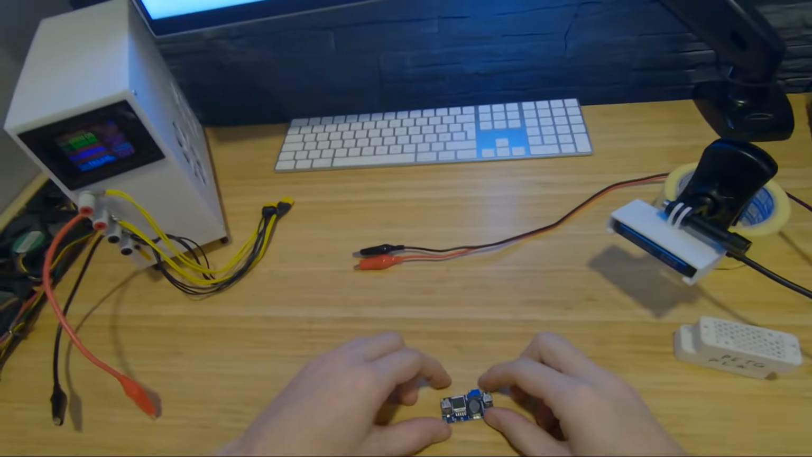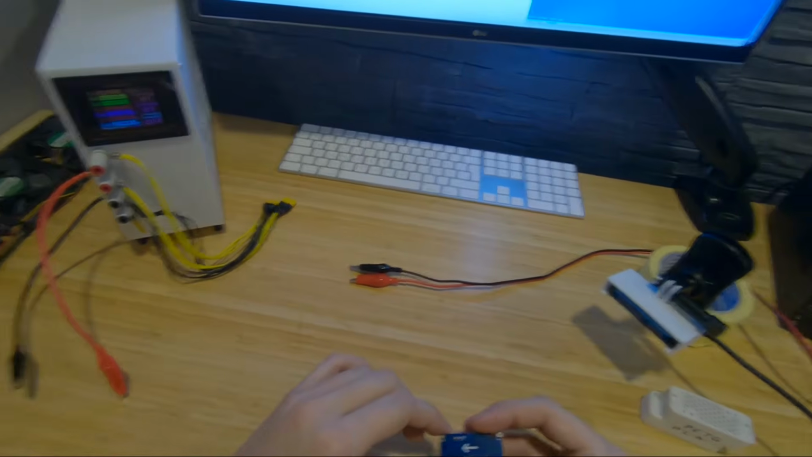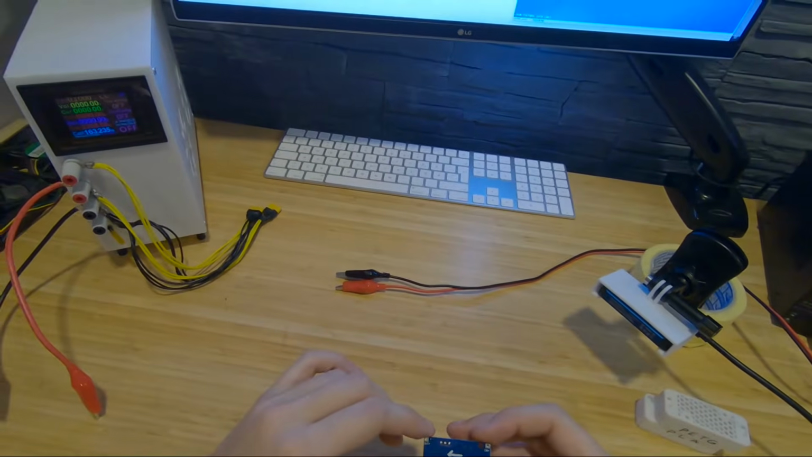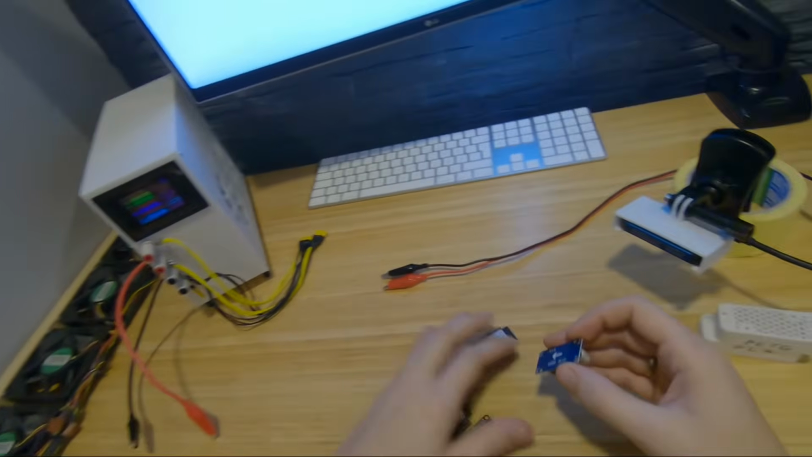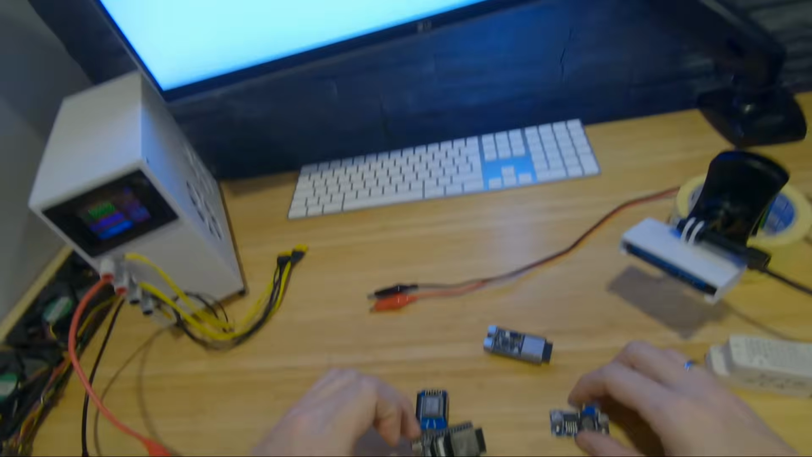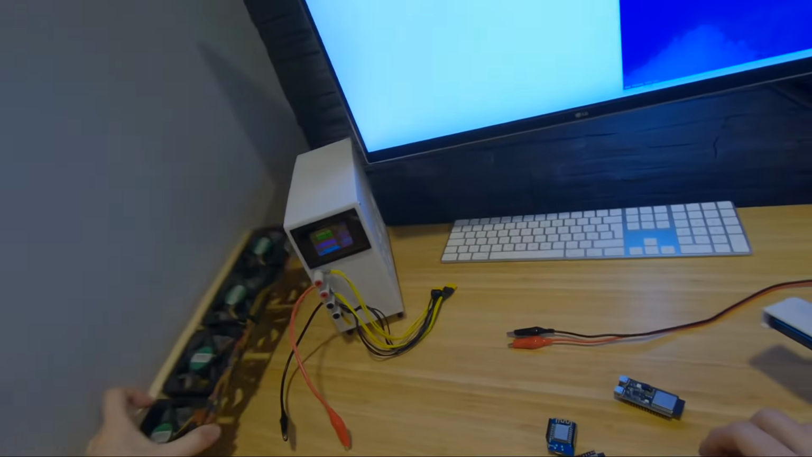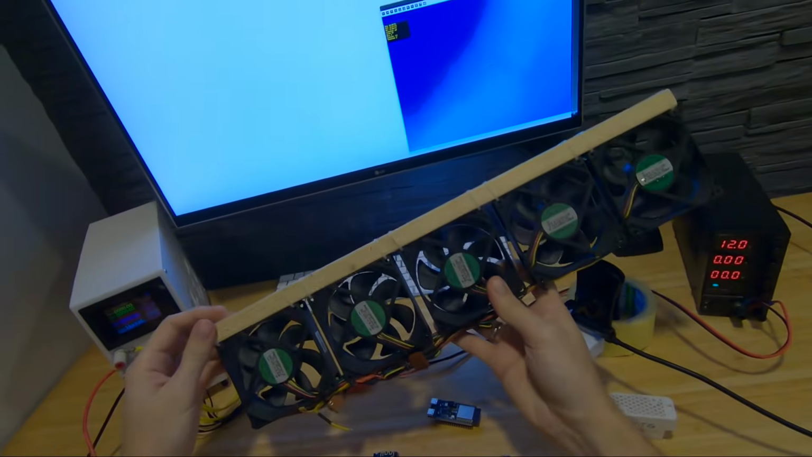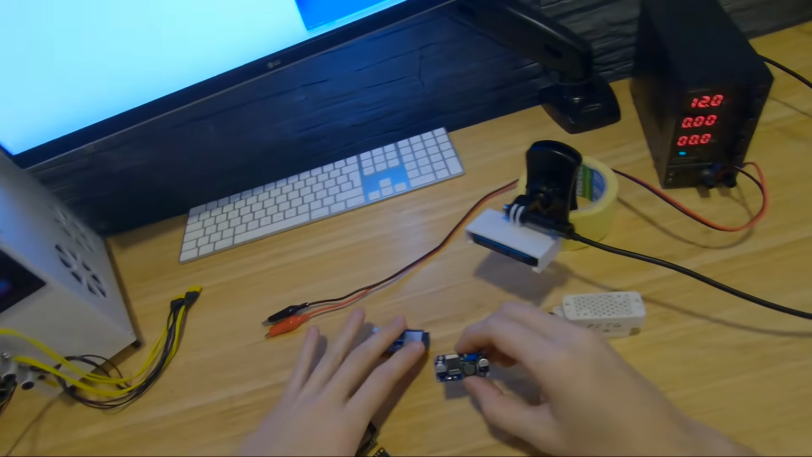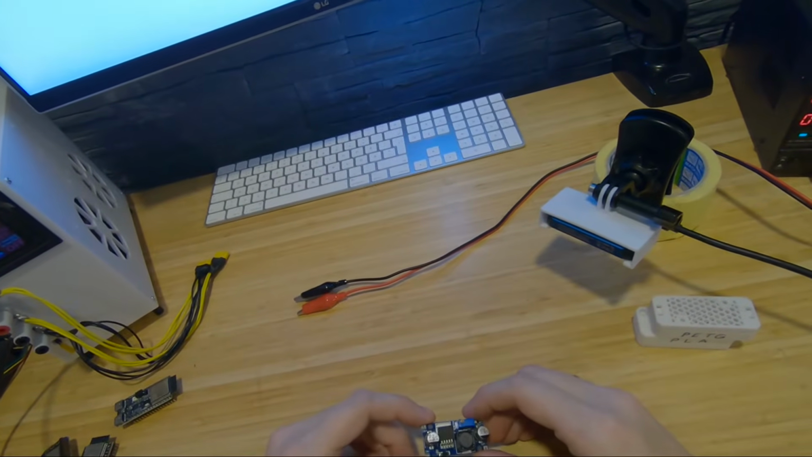Hello world and welcome. I've been using this DC to DC buck converter for many years. I ordered it in bulk a long time ago. I've been using it for my microcontroller projects which require 5 volts or 3.3 volts, or even something beefier like this one. The advertisement for this is maximum 3 amps on the output side.